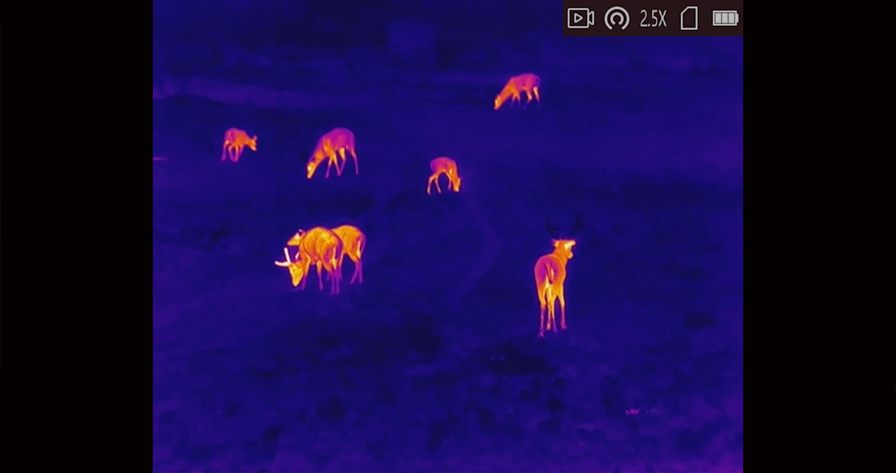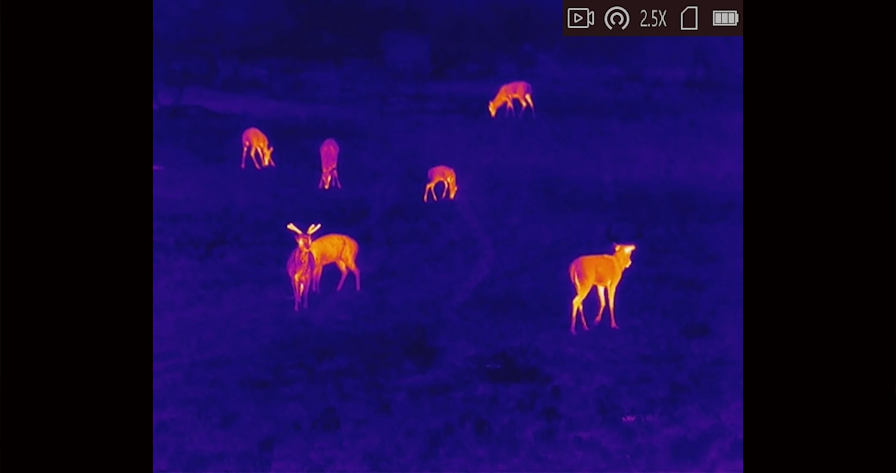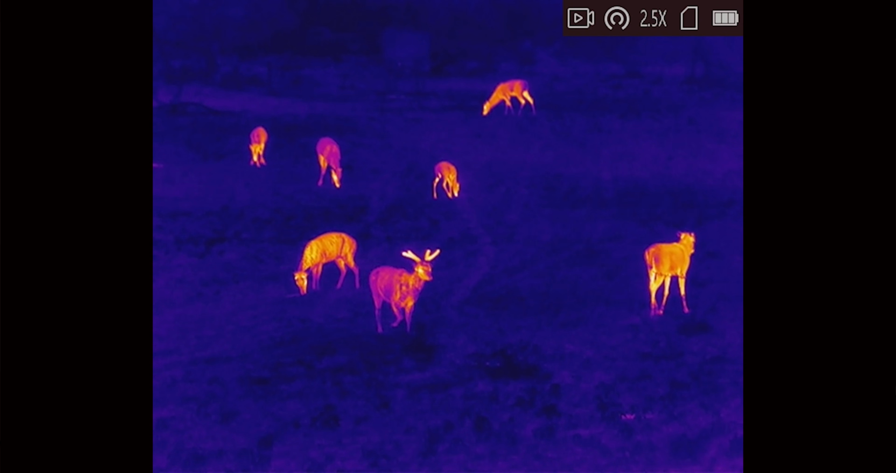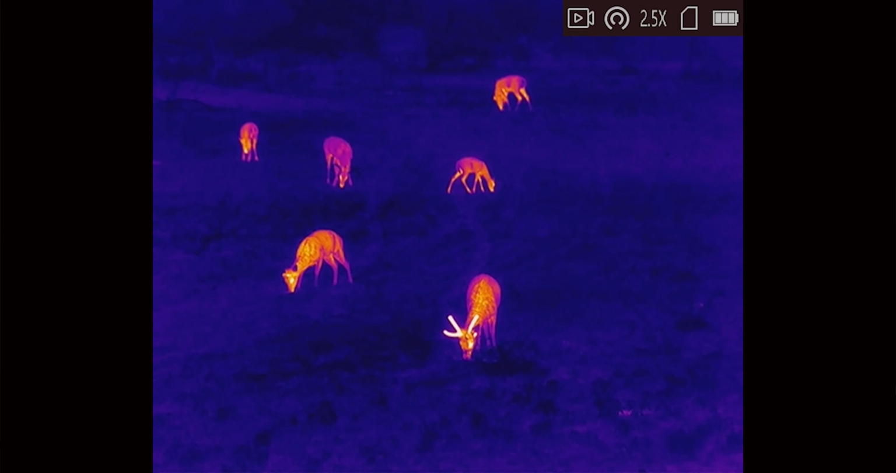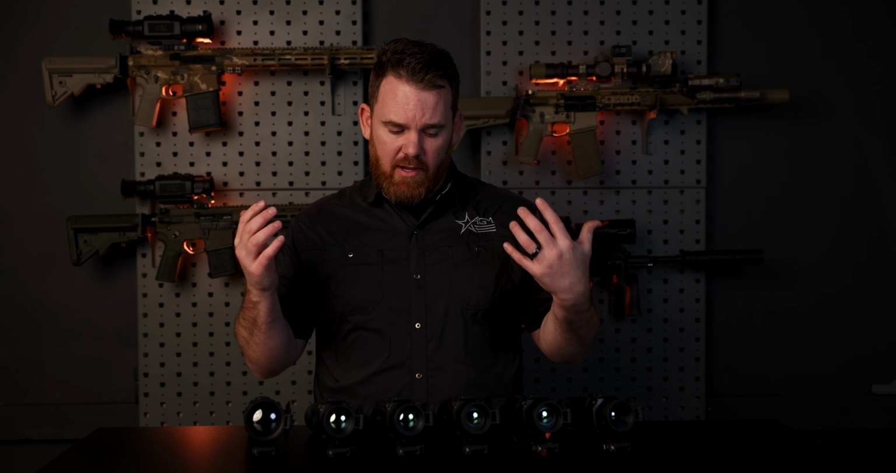You still get Wi-Fi access and all of the things that you like, but we did kind of trim the fat and get rid of some of the features and simplify some of the features that you might be familiar with from our Rattler V1s. Next thing we're going to talk about is some of the technical differences between the various models in the lineup.